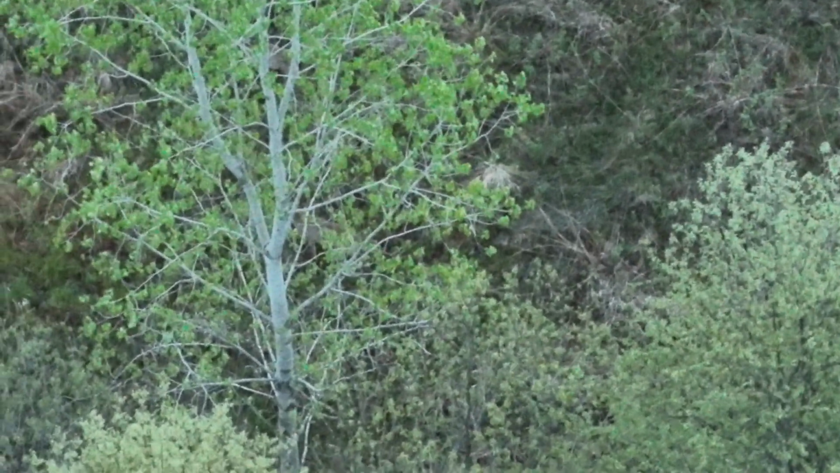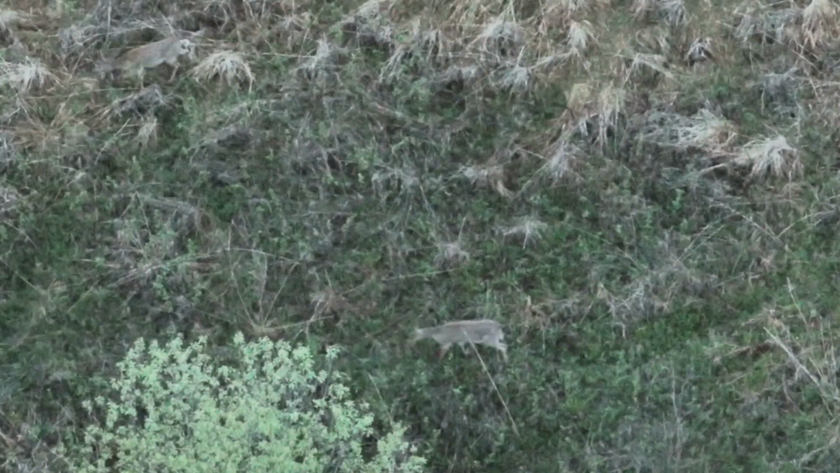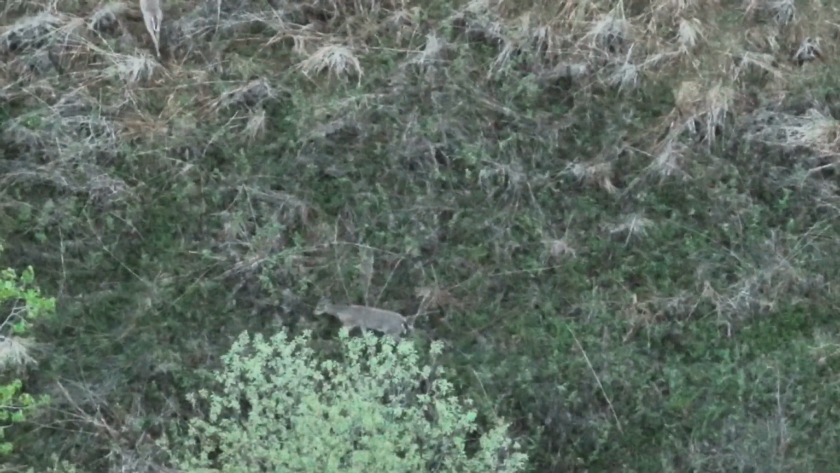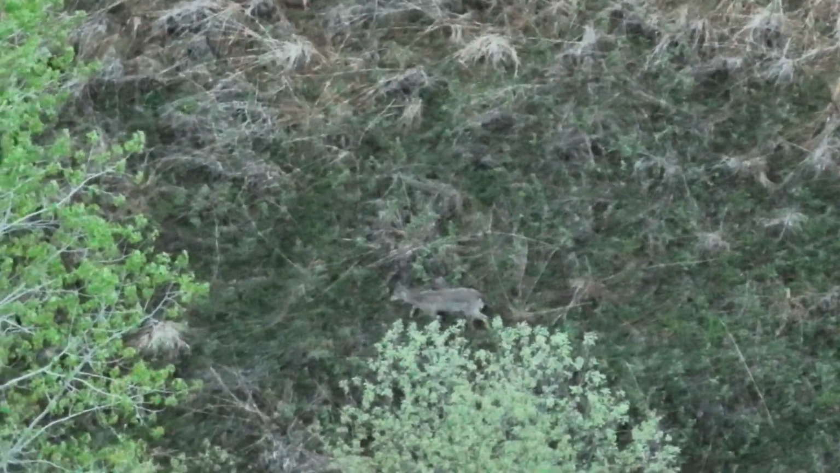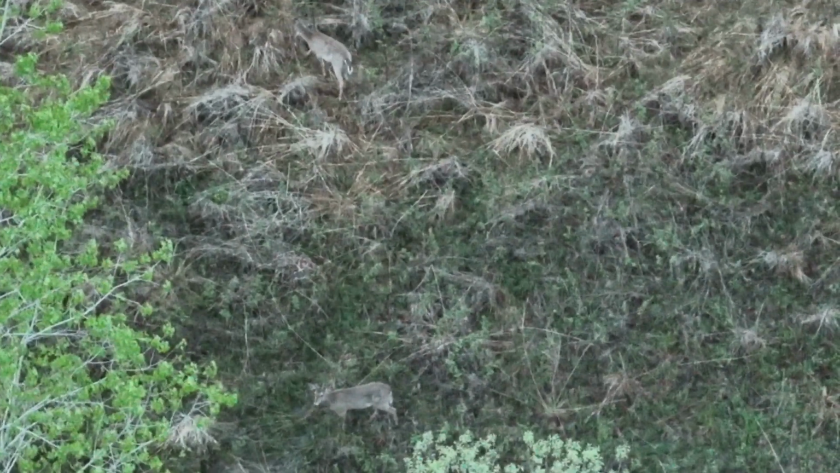So this morning was about 45 degrees, a little bit of a breeze, right after sunrise, and I wanted to fly the mission in the area I've been monitoring for the last month or so. The reason is I think there's some behavior going on that may indicate that the does will begin having their fawns, and I wanted to see if I could share that with you. I think that would be pretty neat.